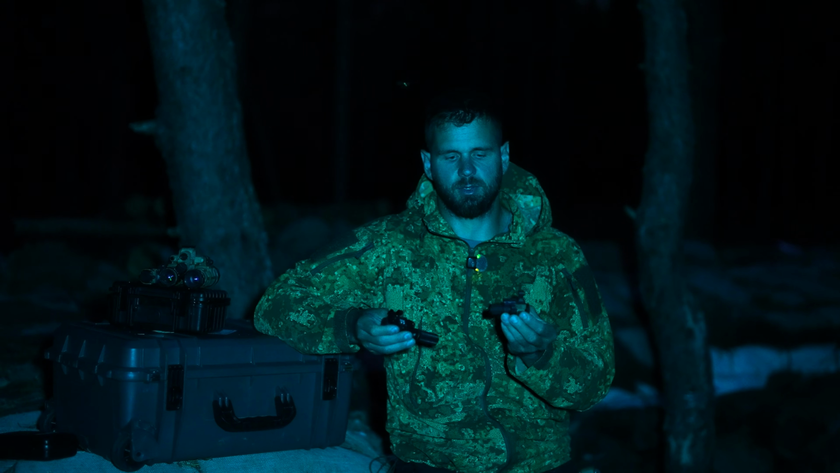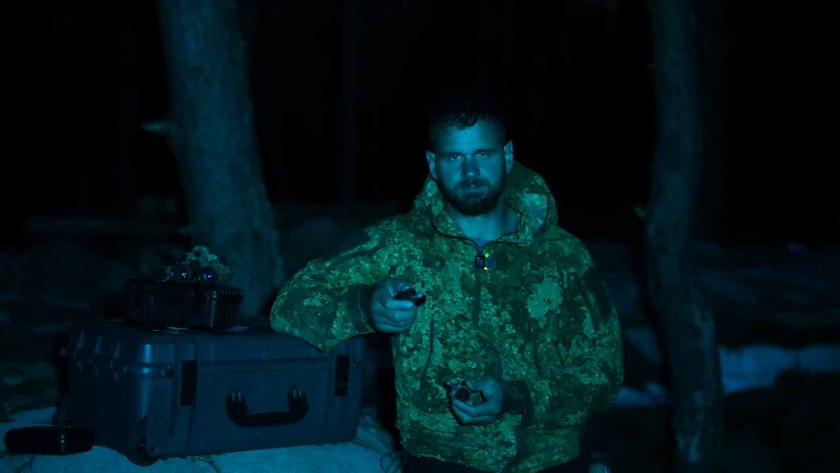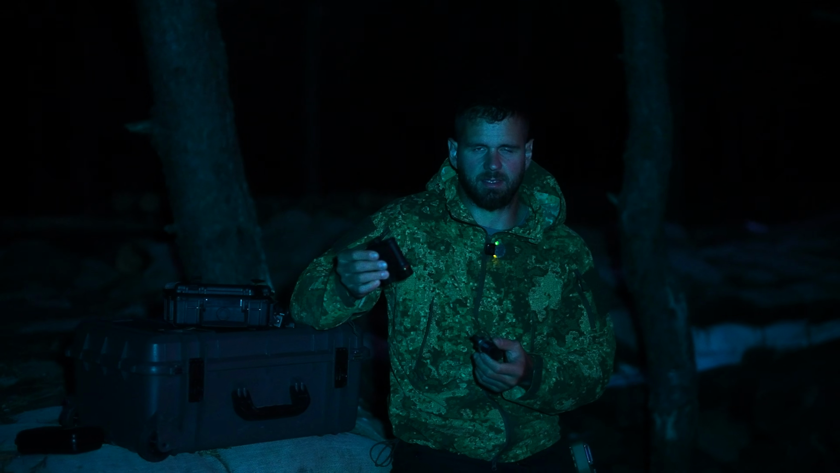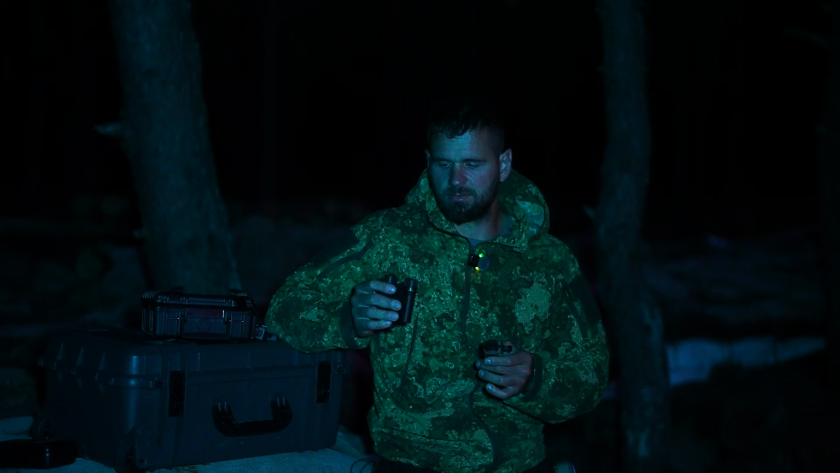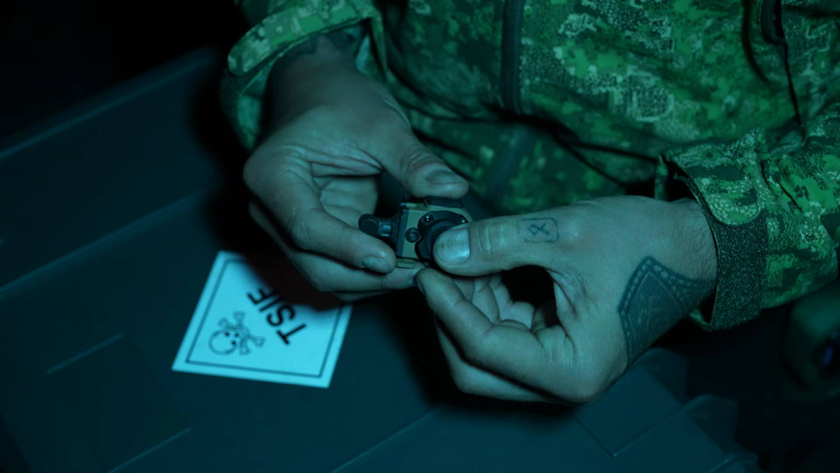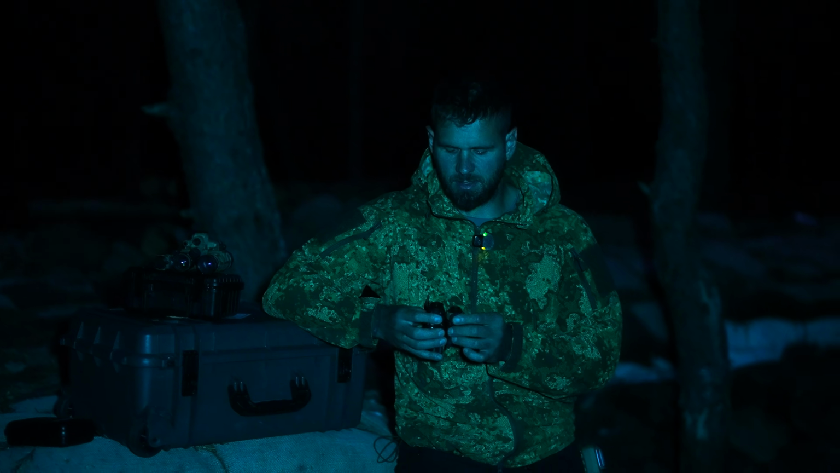This gives you the option to choose whether to run a battery or a battery pack, which you didn't have with the older model. With the CR123 battery, it's going to last you around 3 hours, and with the battery pack, it's going to be up to 10 hours. You can have it going all night without running out of battery. Improved lens cap, it pulls out of the way really easily and gets fixed on the side.